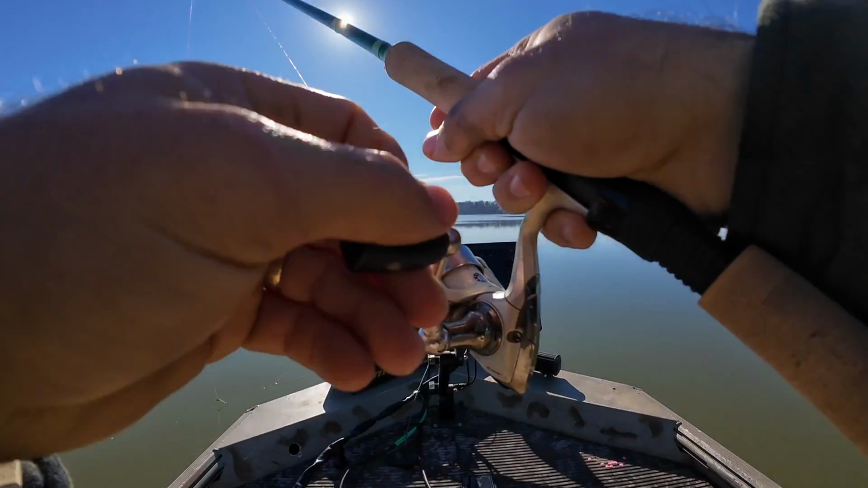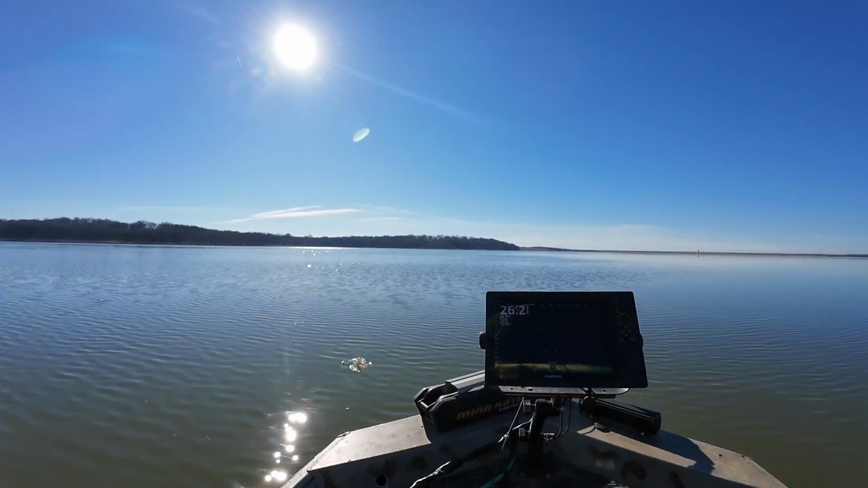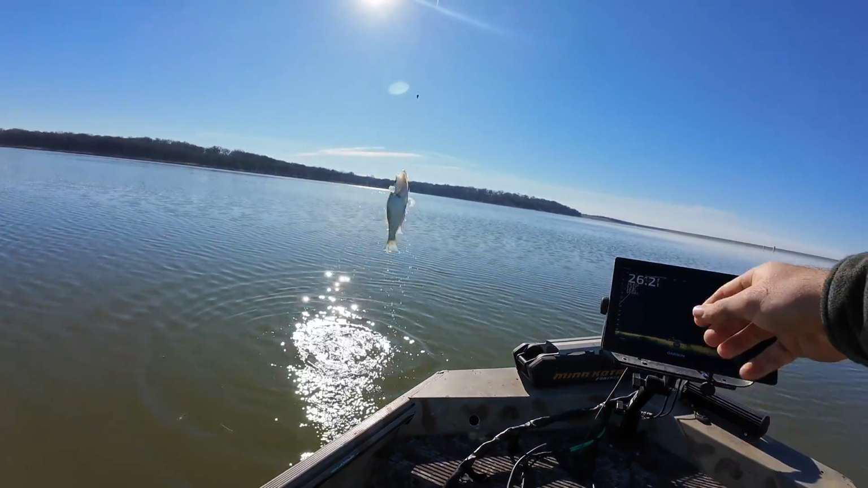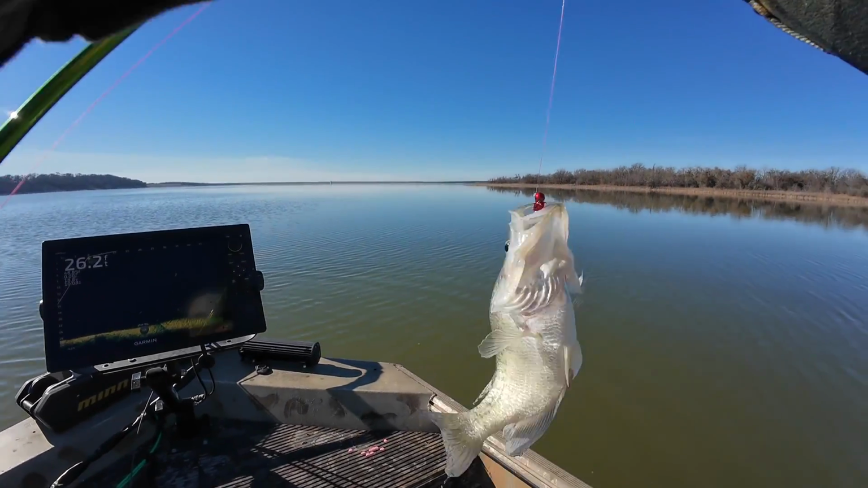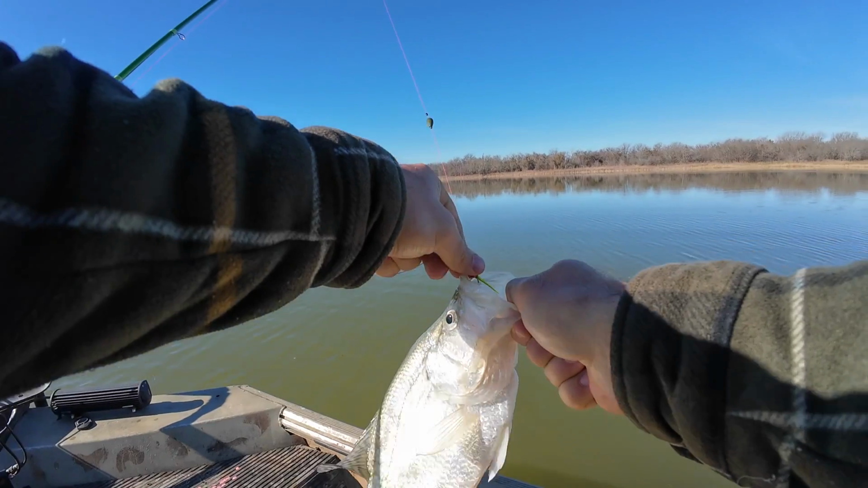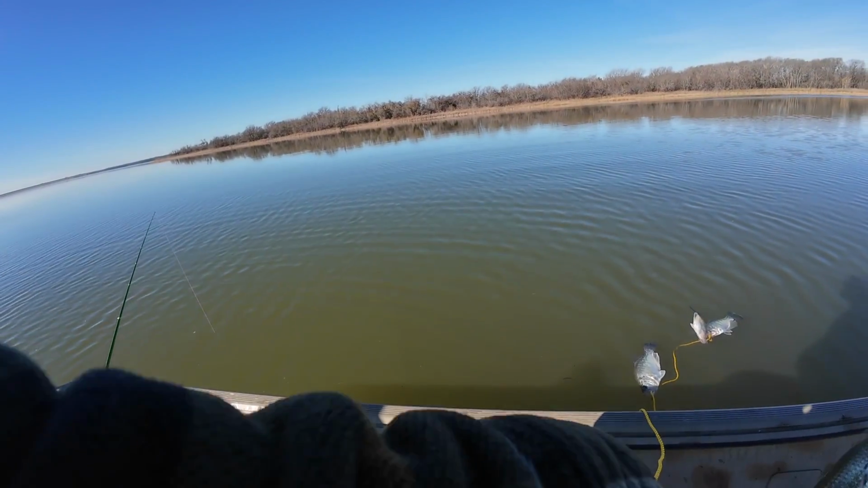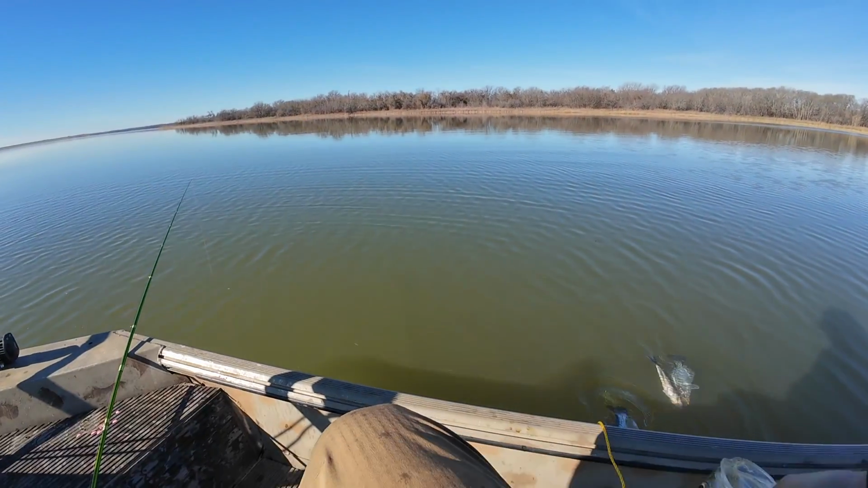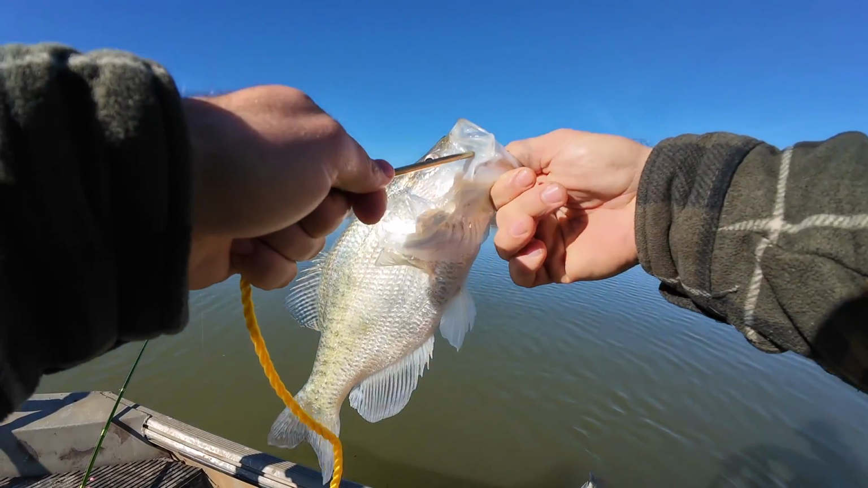Missed another one. Sorry I'm not getting all these catches on film, guys. They're hitting it, and I'm missing them, and then they're coming back for it as soon as I turn the camera off. Then I gotta turn the camera back on because they came and ate it. Nice big old white crappie.